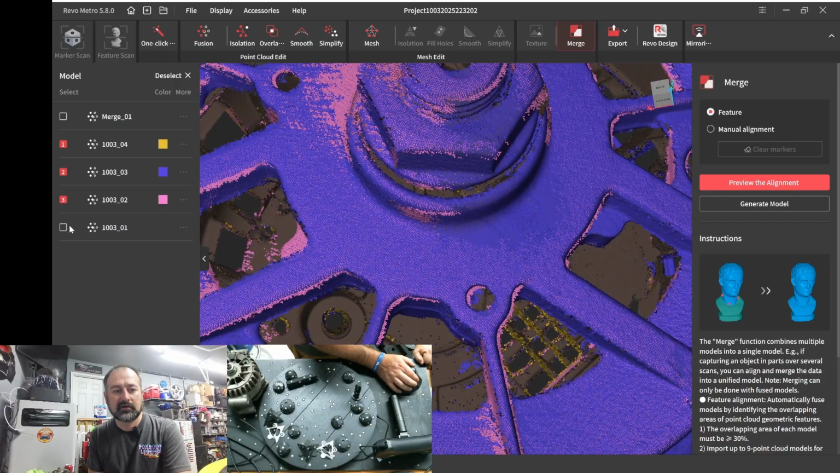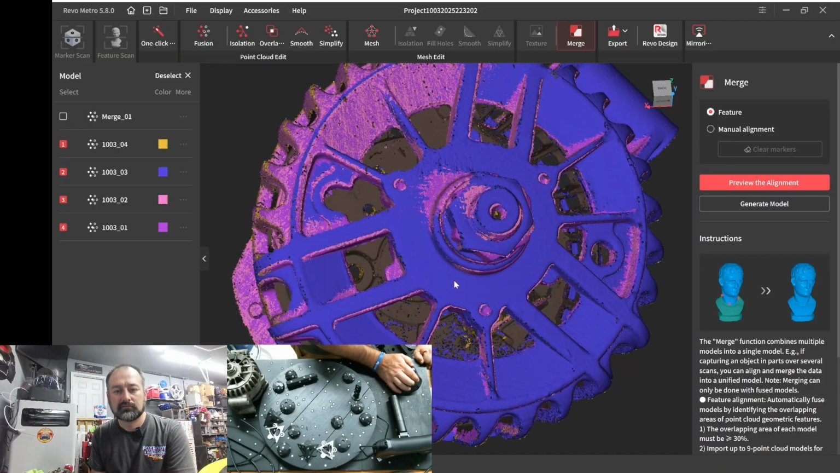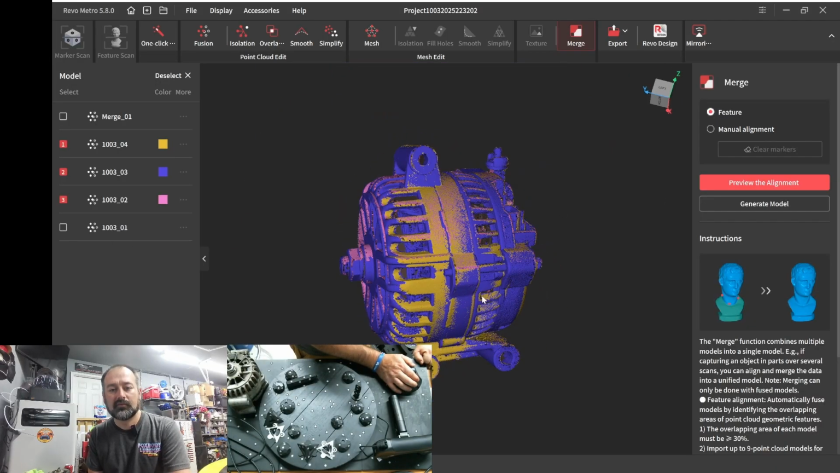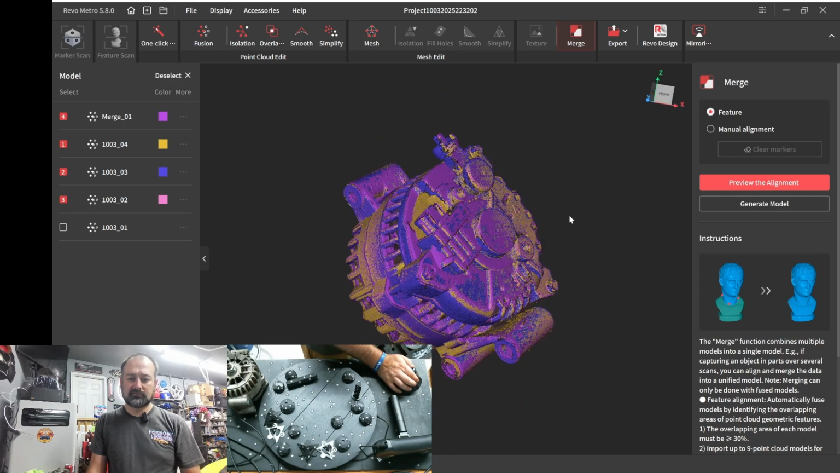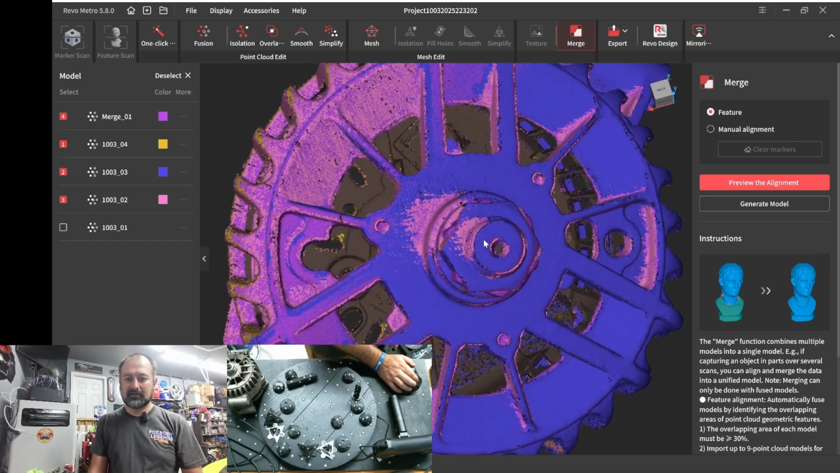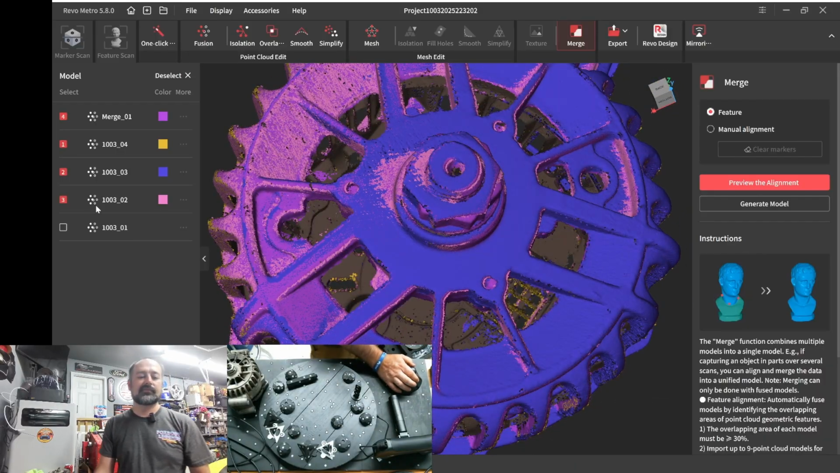That's correct. Okay, so that's not merging correctly. Notice what I just saw. If you look at this completed merge, it's like a 6-sided nut. That's not right, so I need to pick up on that.